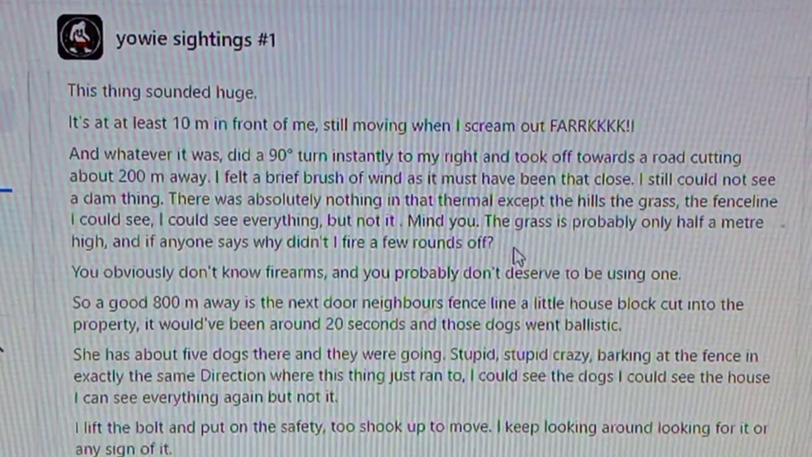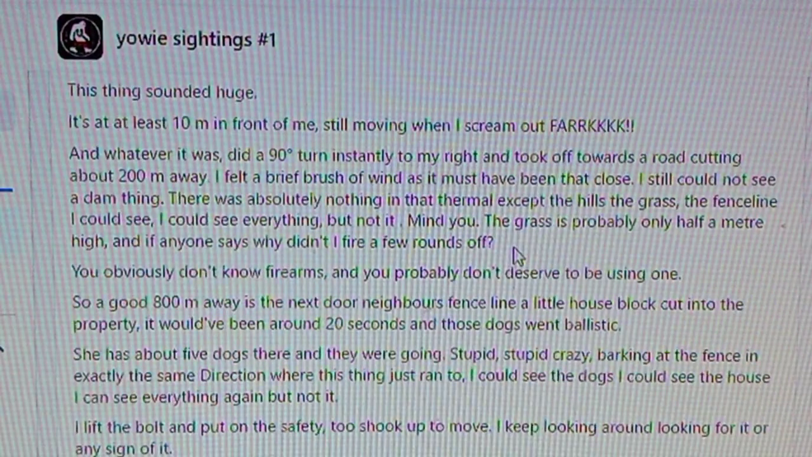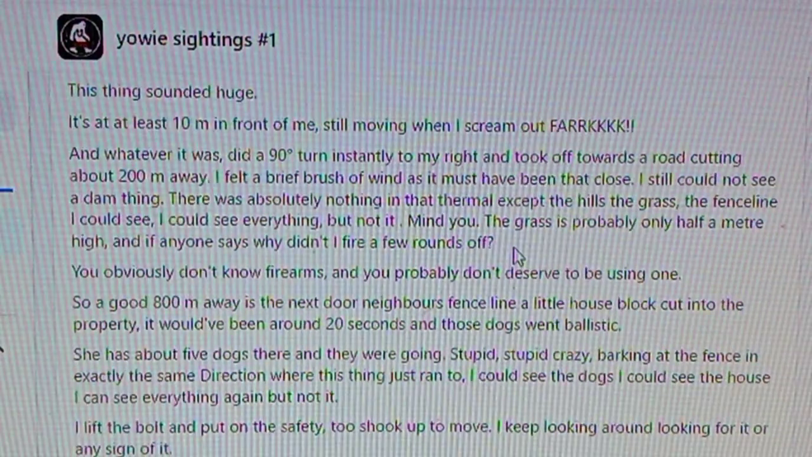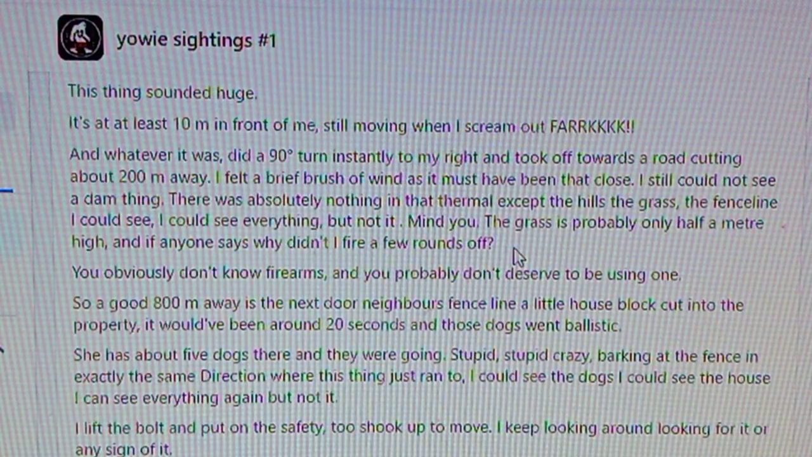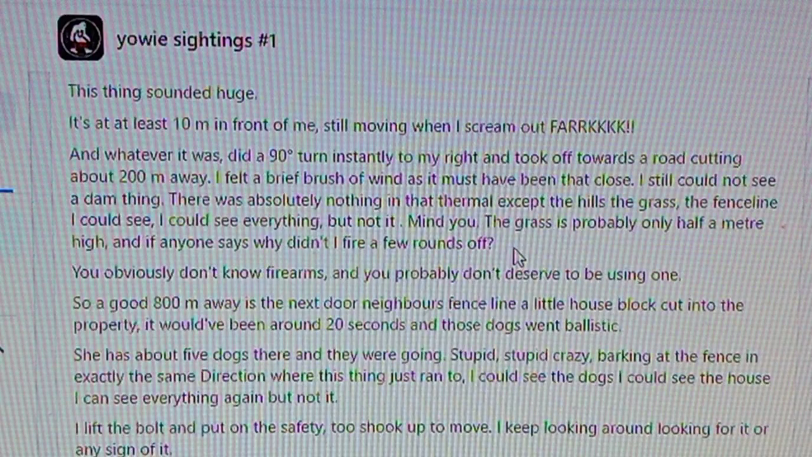I could see everything, but not it. Mind you, the grass is probably only half a metre high, and if anyone says, why didn't I fire a few rounds off, you obviously don't know firearms and probably don't deserve to be using one.